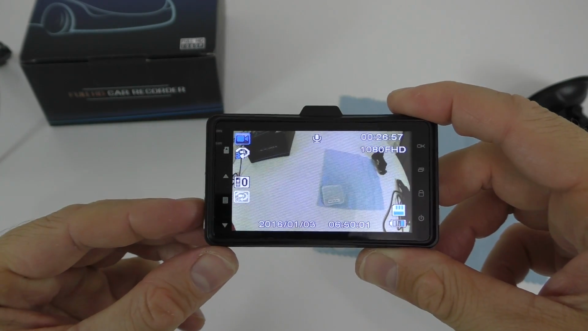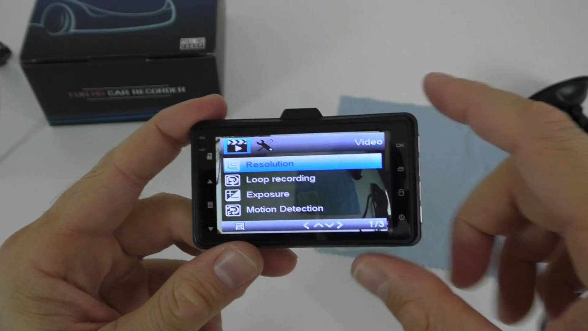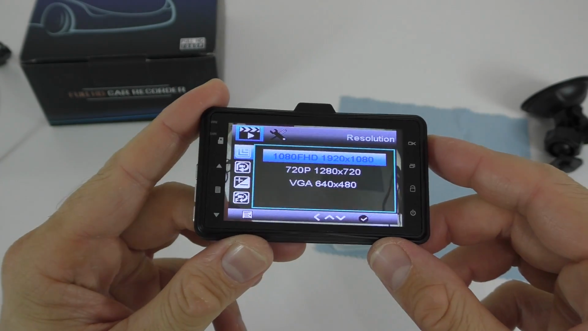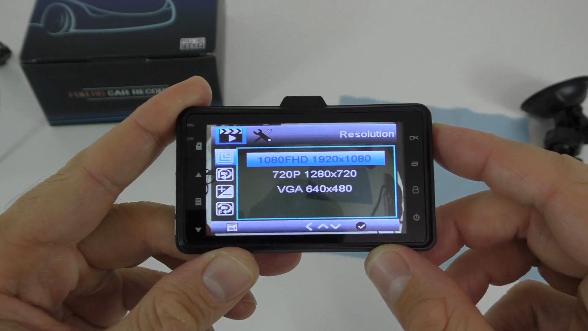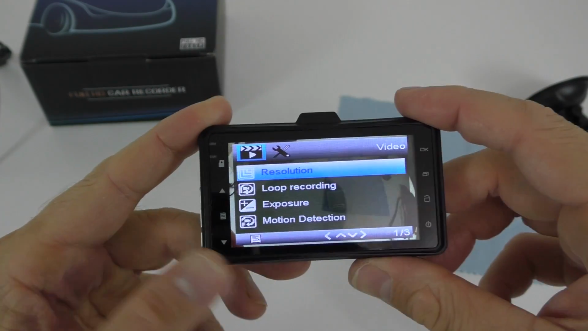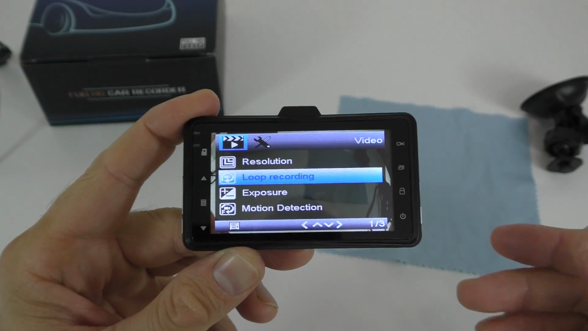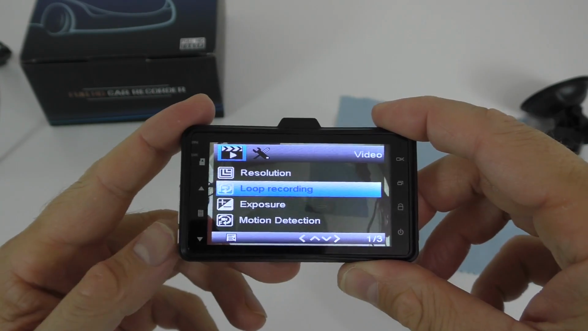So here we have a menu button. If I press the menu button, it's gonna give me the menu for the video recording. And here you can select the resolution. That's the maximum resolution for video. Loop recording, it's very easy. You can record 1 minute, 3 minutes, 5 minutes, and then it will start a new recording.